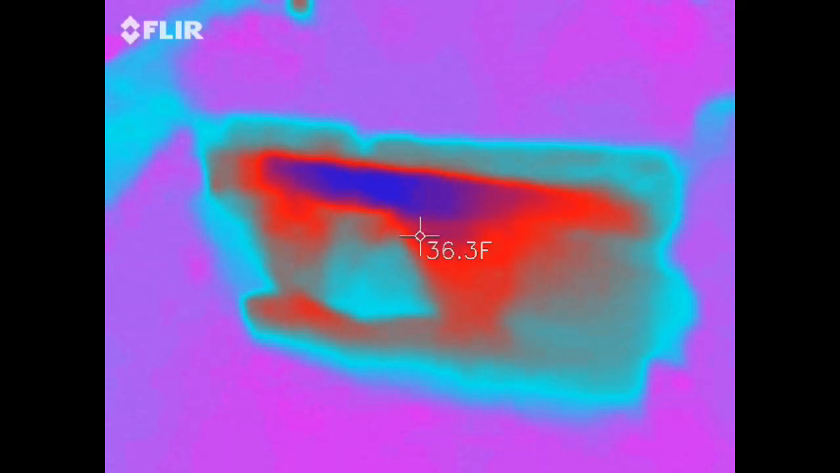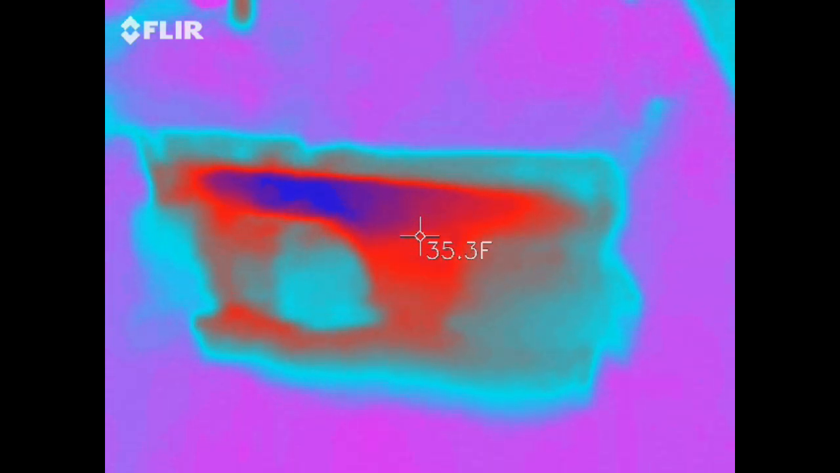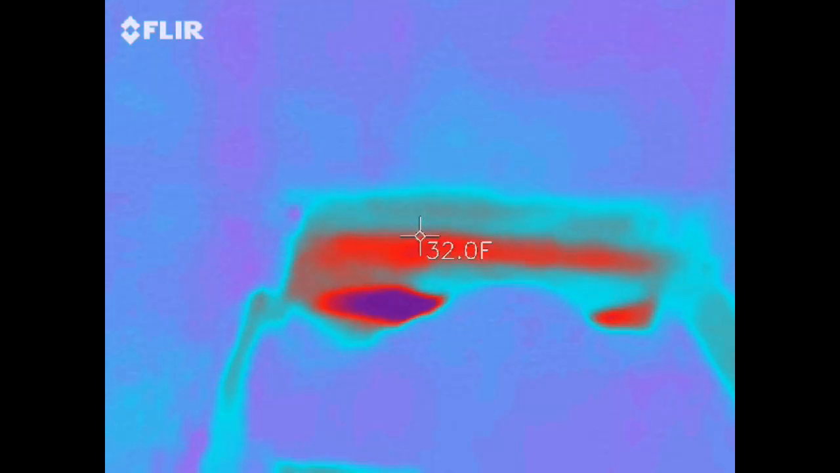Here's the video showing that hive inspection with my infrared cameras. Nucleus colony, 5 frame. Nucleus colony, 5/5.